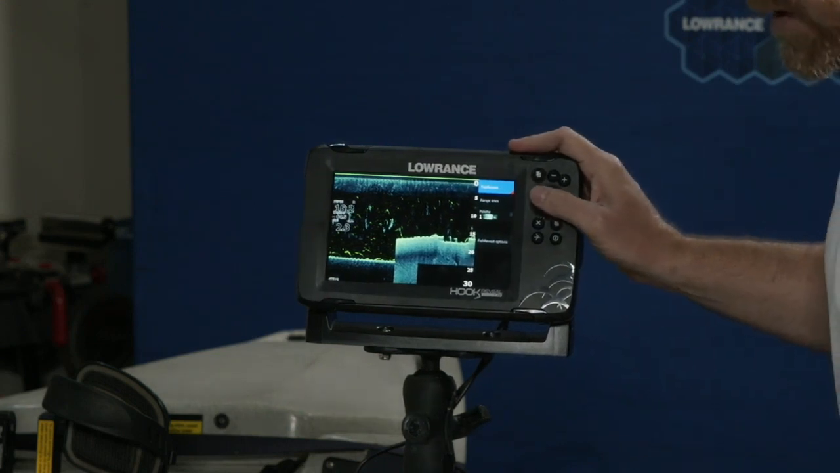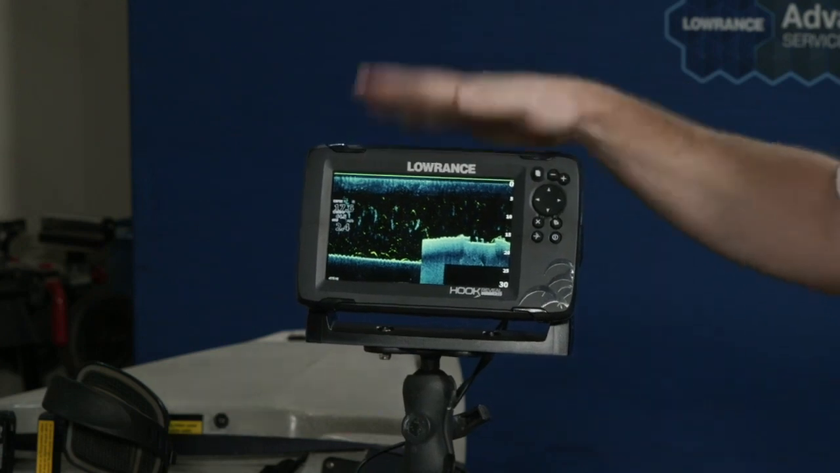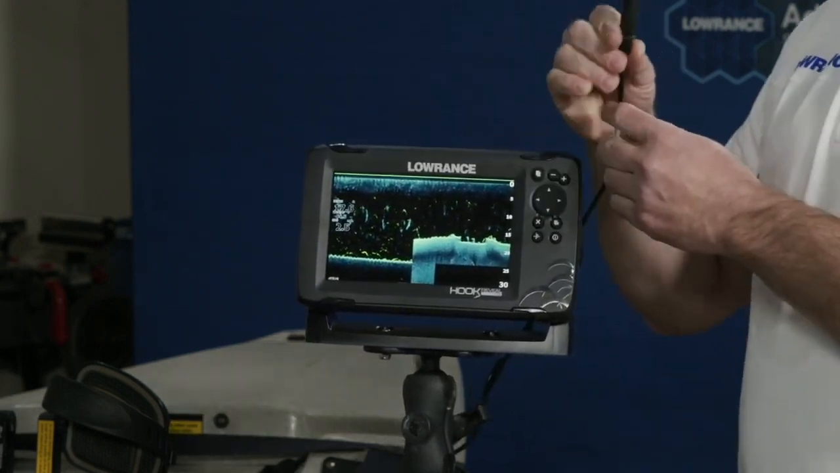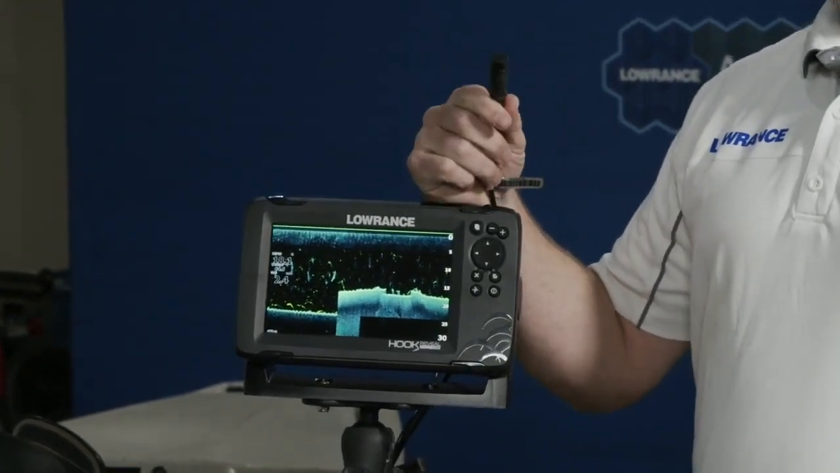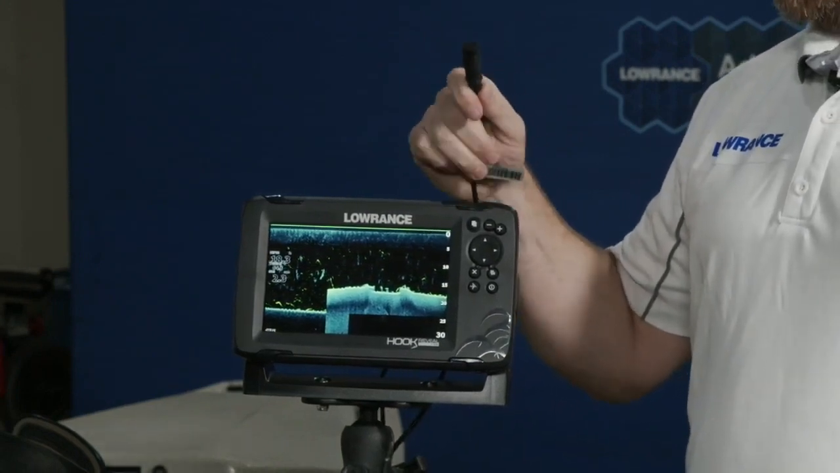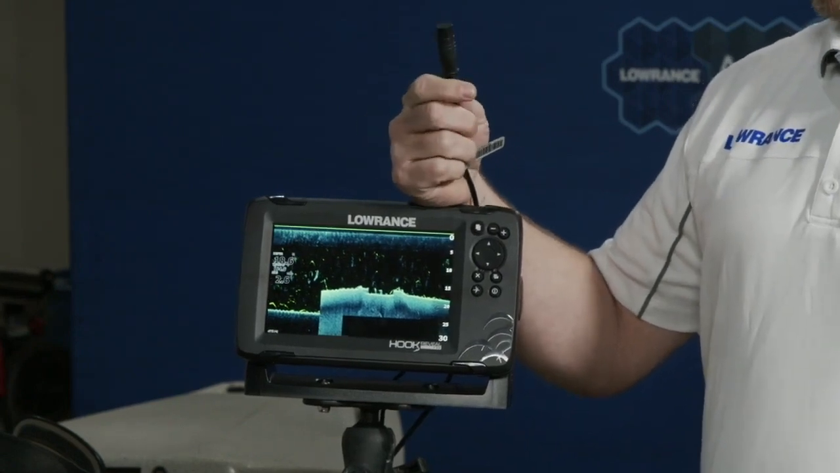I got another question coming in. So, trolling motor transducer compatibility. You probably saw when we were showing the back of it and the ease of install that these units have a small unique plug. This isn't a plug we use on anything else in Lowrance. There's a reason for that: these transducers were specially built for the Hook Reveal and the Hook 2 family, and they will not work on other products.